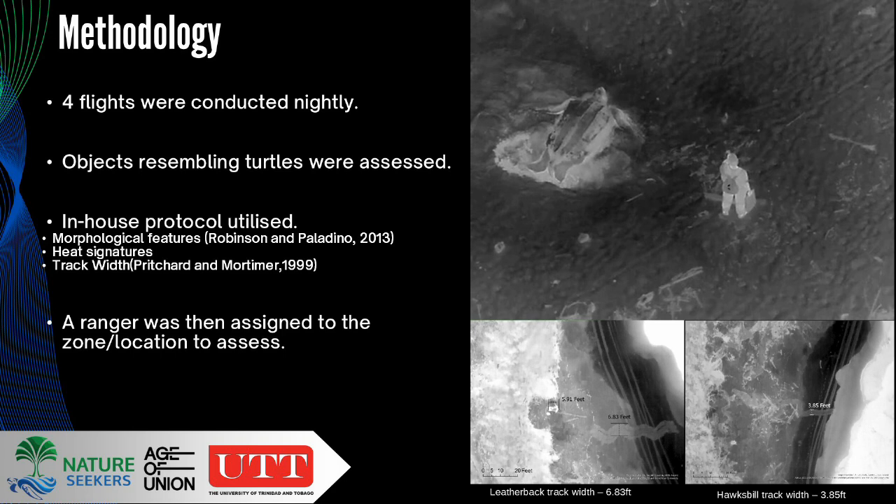We did come across one hawksbill and we were able to measure the track, and it was a clear difference. I think that is the image on the bottom of my right, your left. I'm sure everybody could see that. So the leatherback track was roughly between 6 and 7 feet in width, while the smaller track of the hawksbill was just around 3 to 4 feet in width. So just by looking at the track, you can tell, okay, that's not a leatherback, or maybe that is. And that's the protocol that we used every time we came across a turtle.